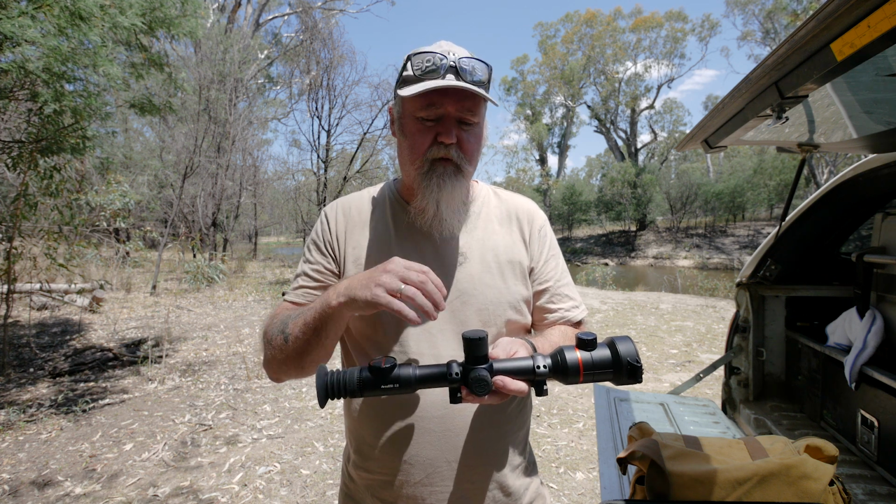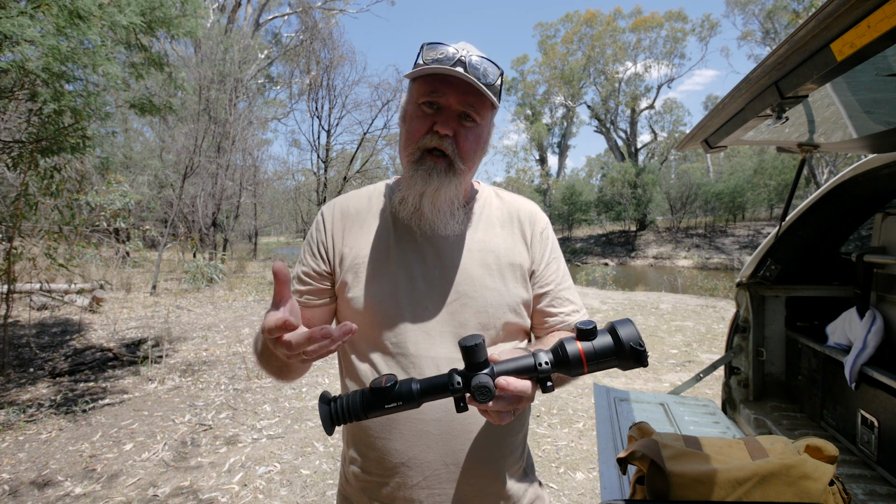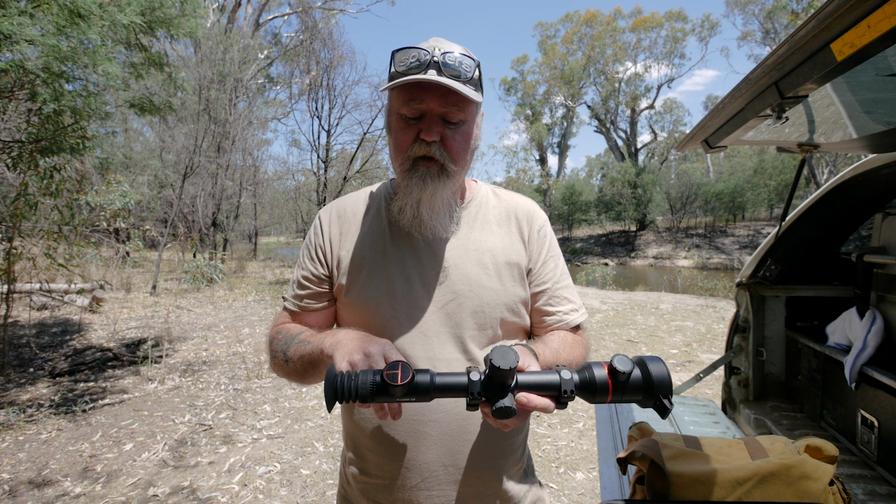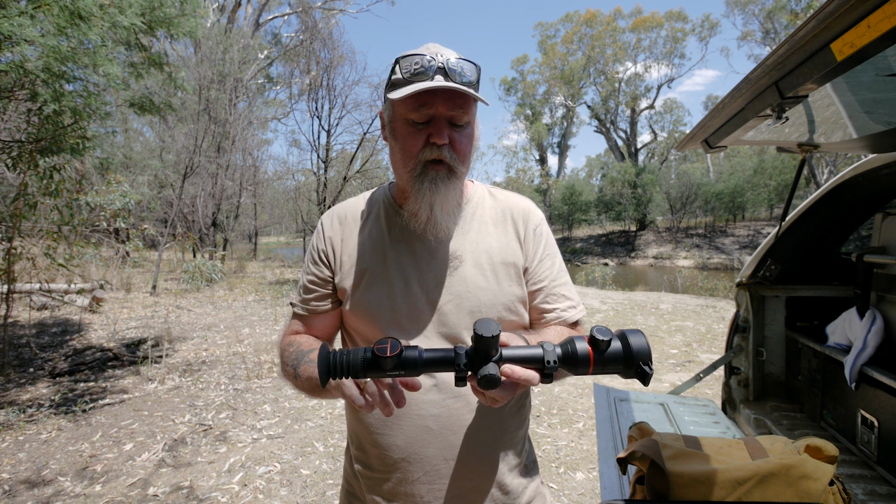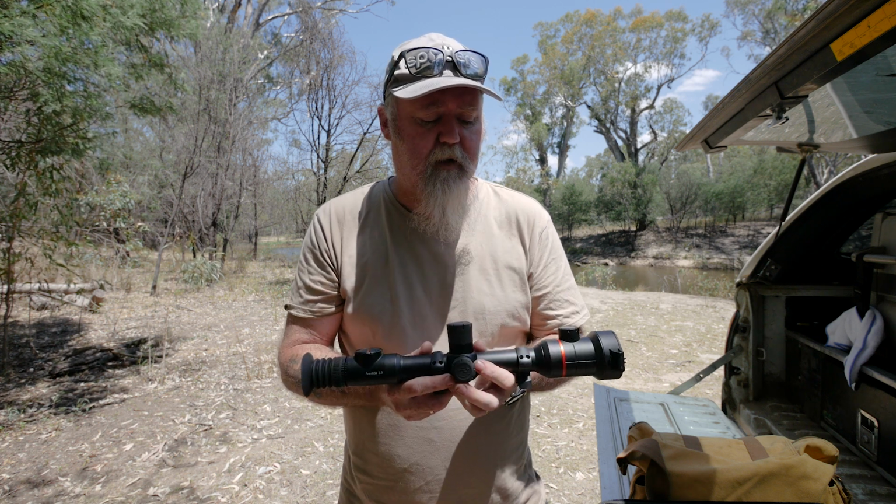Not once have I had it do anything weird or buggy, and the screen's good, and it records images and video really well, and the audio is quite usable. It's quiet. When I make a video I have to turn the audio up, but the audio is very clear, just quiet. I think it's under the cover, so it's not affected by wind and whatnot so much.